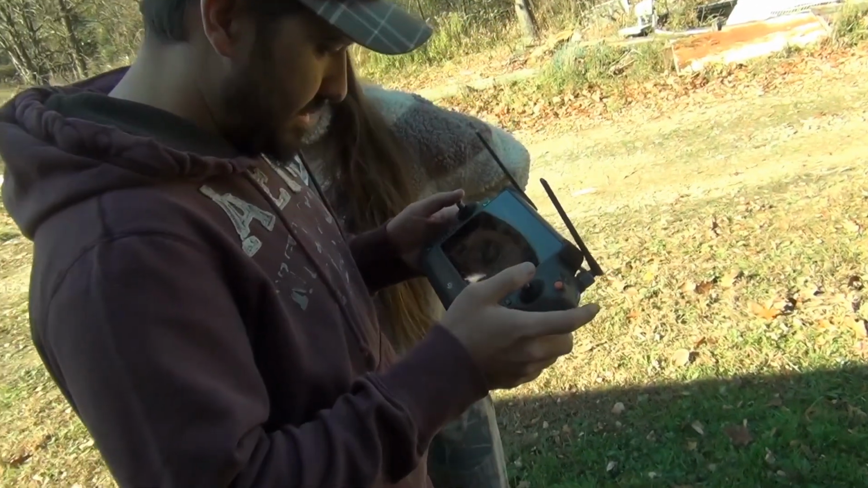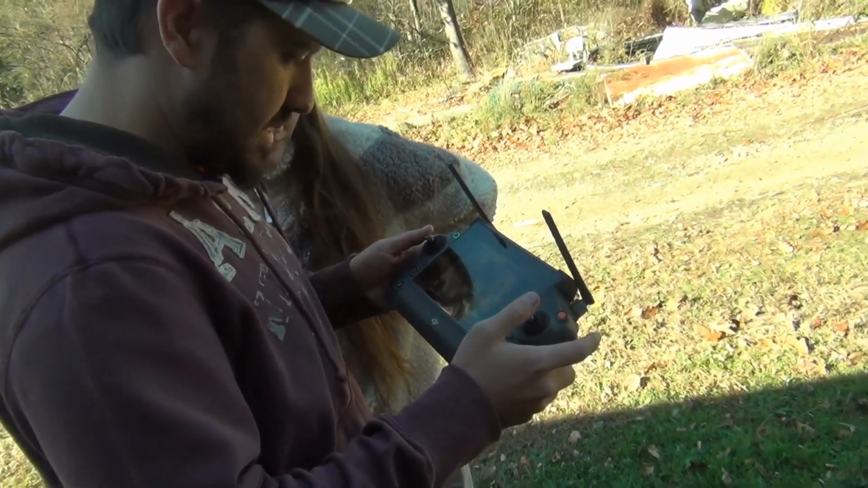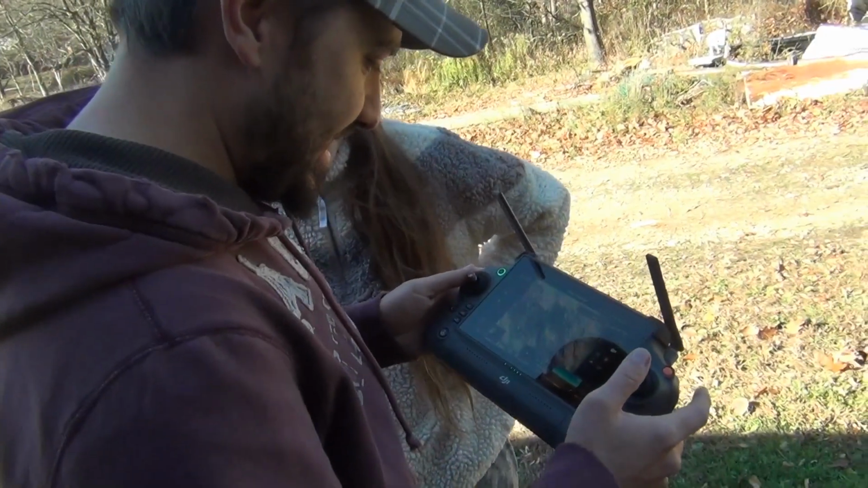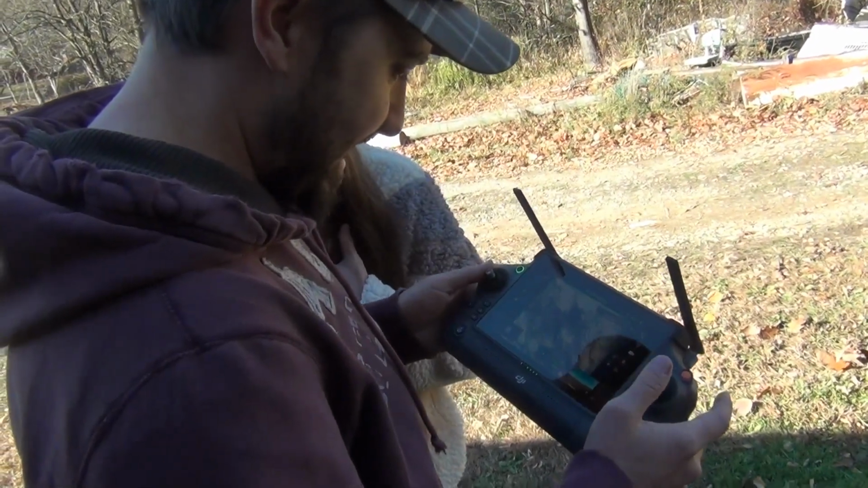Corey did locate another high wind velocity. This drone is a beast, though. That stuff really doesn't matter. He can run this thing in tornadoes, he said. I don't know about that, but we might try it.